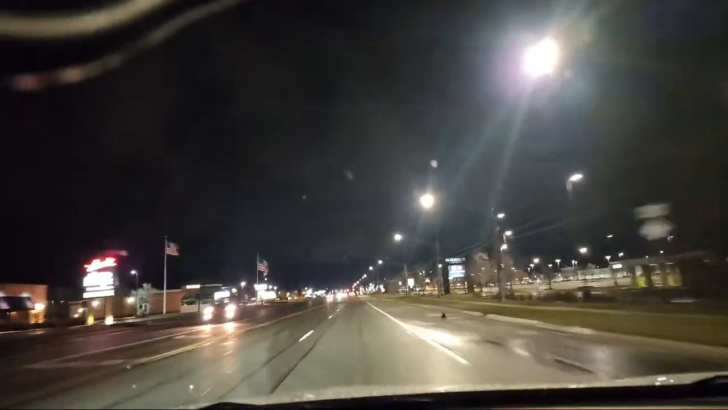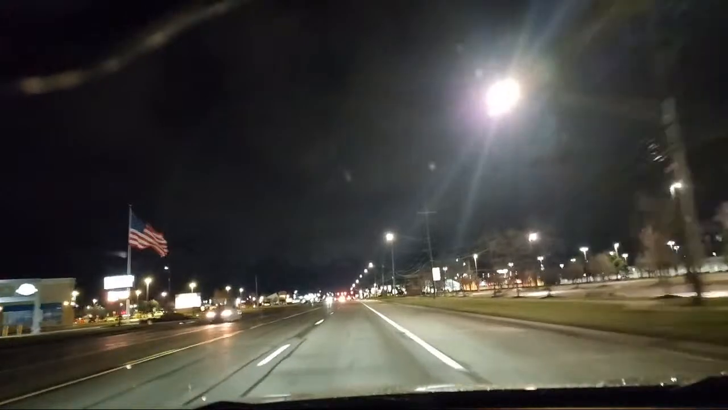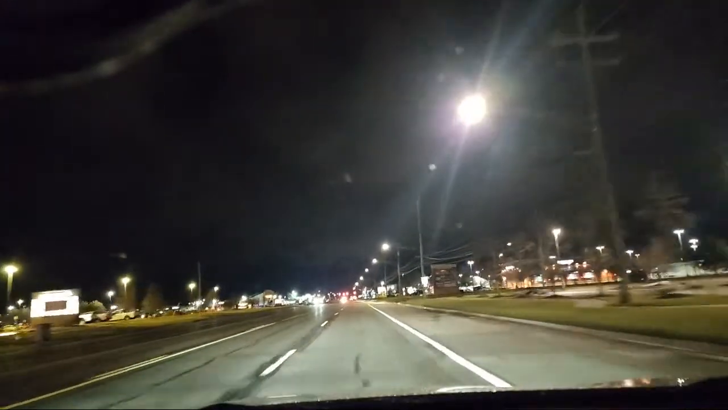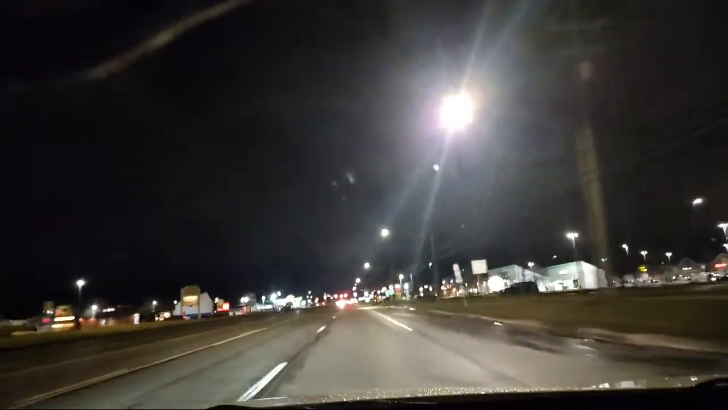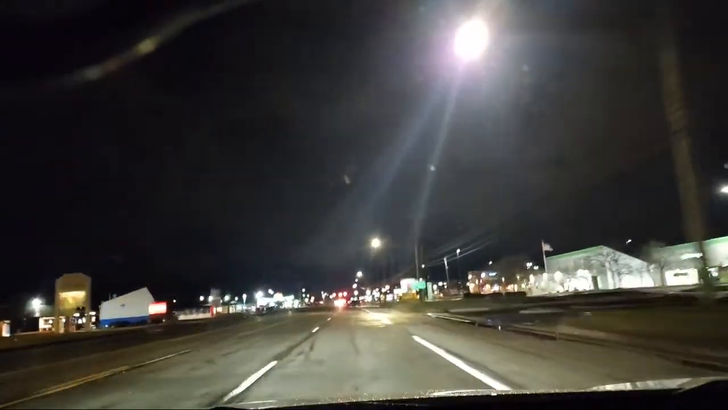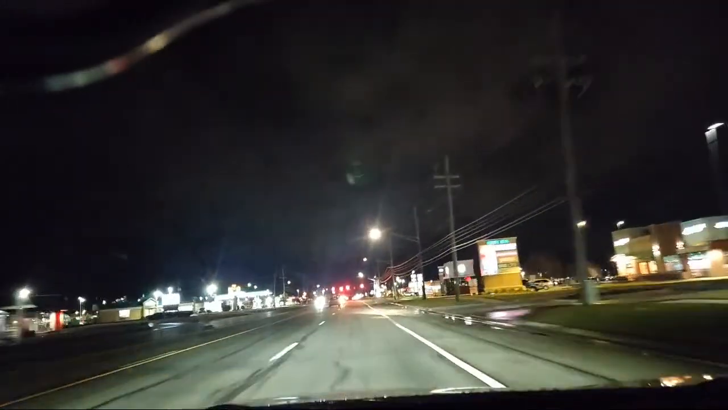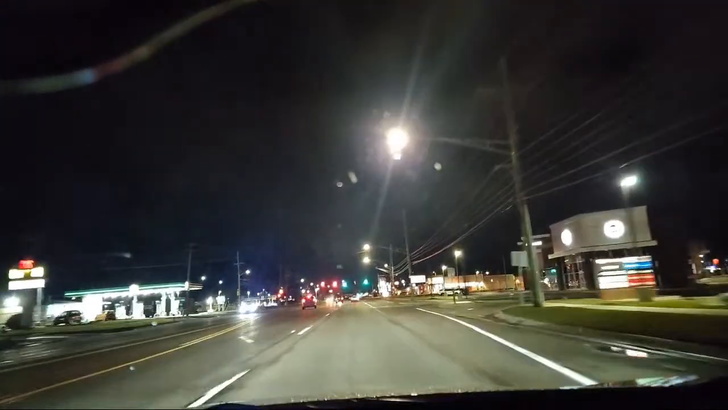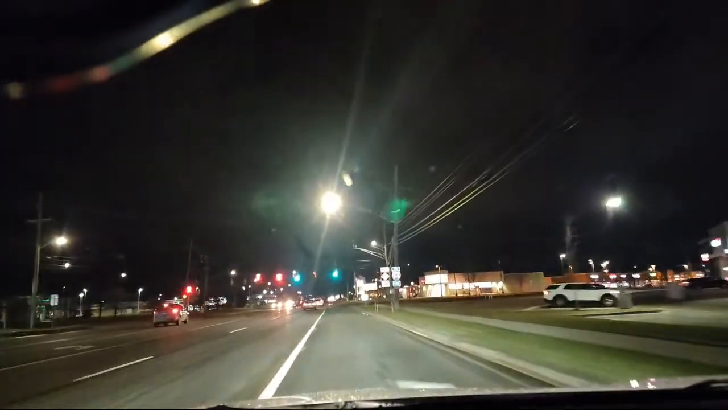Whoa, you saw that black cat that almost ran out? Woo-hoo! That's why you got to be careful. And let's talk about that in a second. If an animal runs out, you should not swerve. I'll say it again. That black cat almost ran out, and I had to make a choice. If I would have swerved, I would have lost control of the car. So we do not want to swerve for animals. Human life is worth more than an animal life. I do have a dog also, so I do understand.